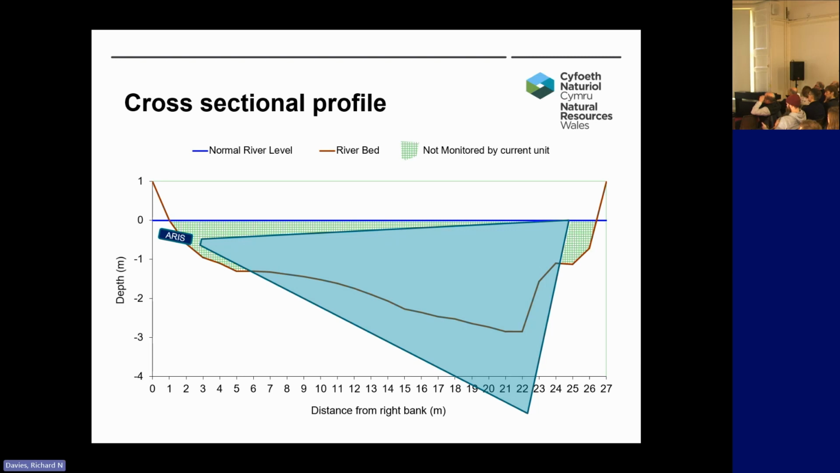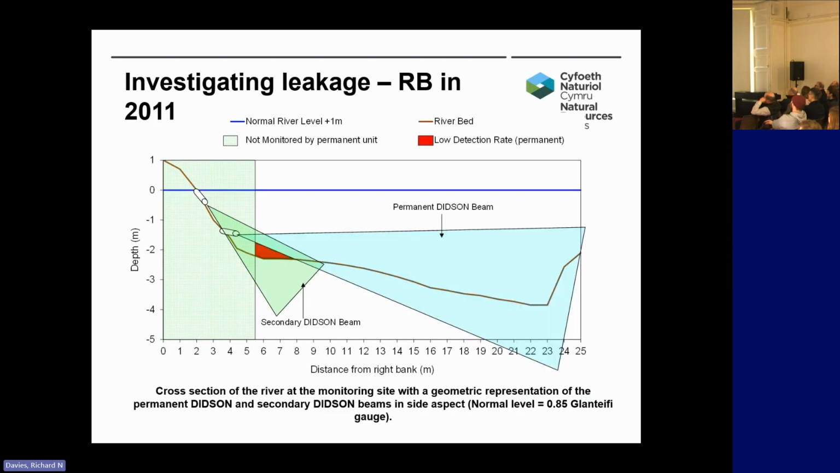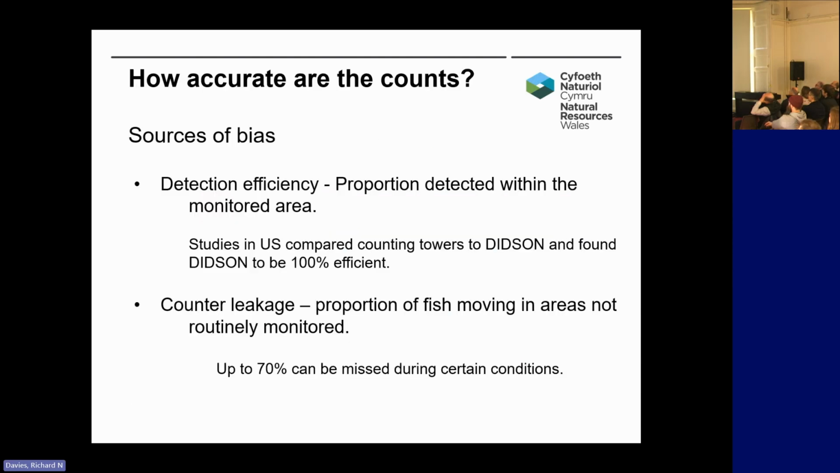So in the past, in the first couple of years of the site, we looked into how much fish movement there was in these areas. What we did was deploy a second DIDSON unit, looking down over these leakage areas. And we did this during flood events, basically. So we put the unit at the top of the bank, looking down. And we found that during certain conditions, up to 70% of fish could be missed. So obviously this can have a big impact on your count.